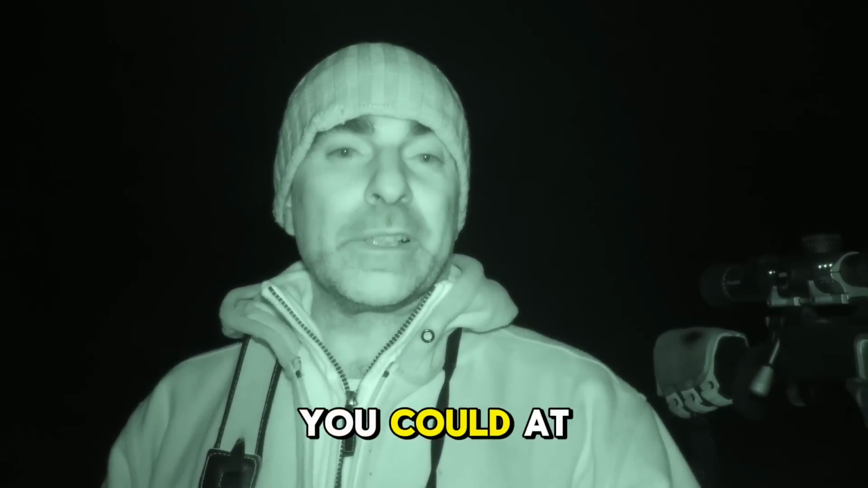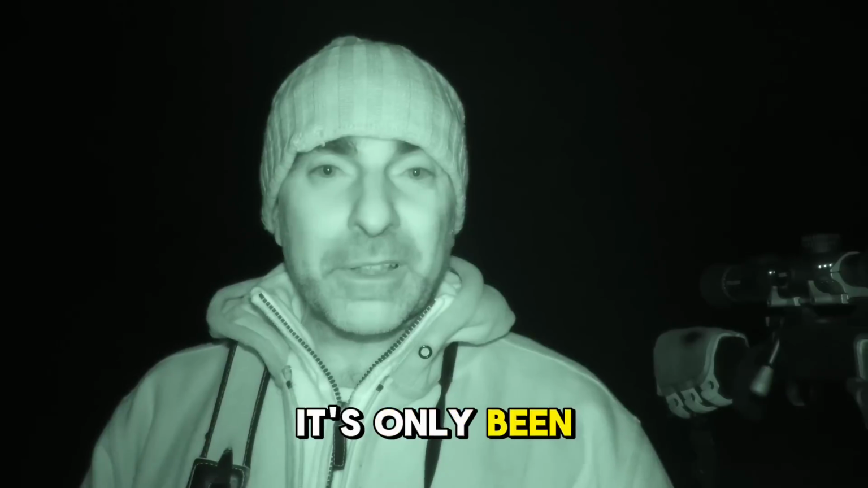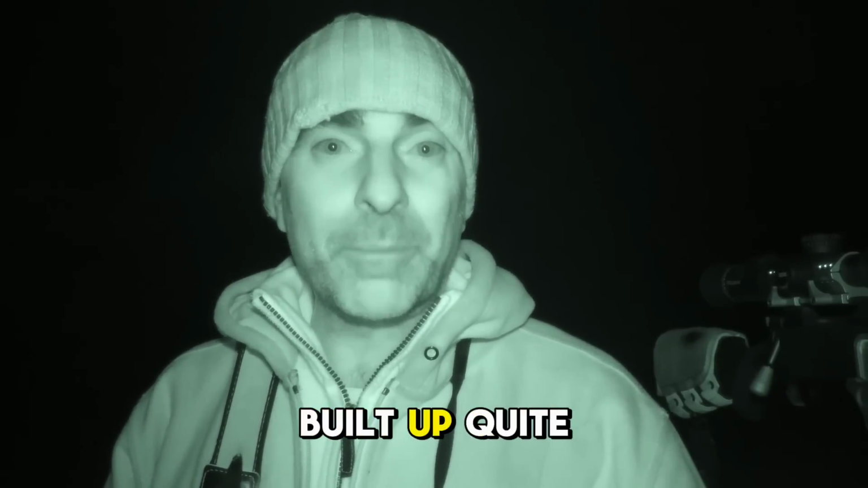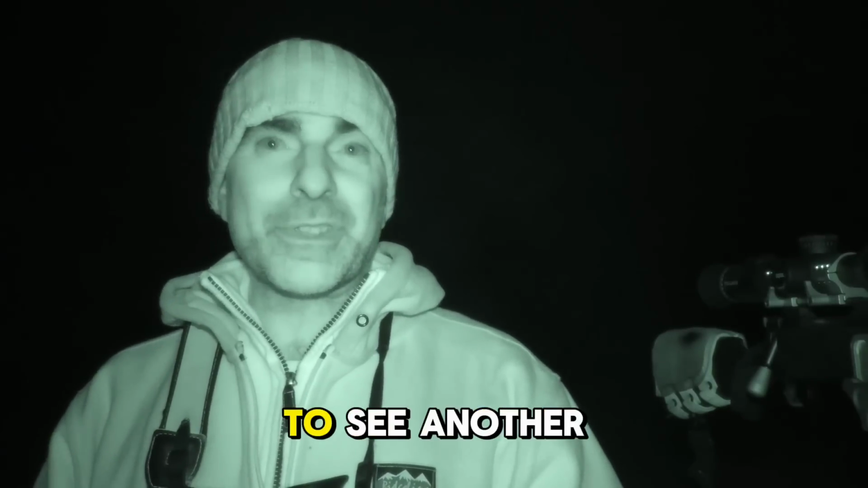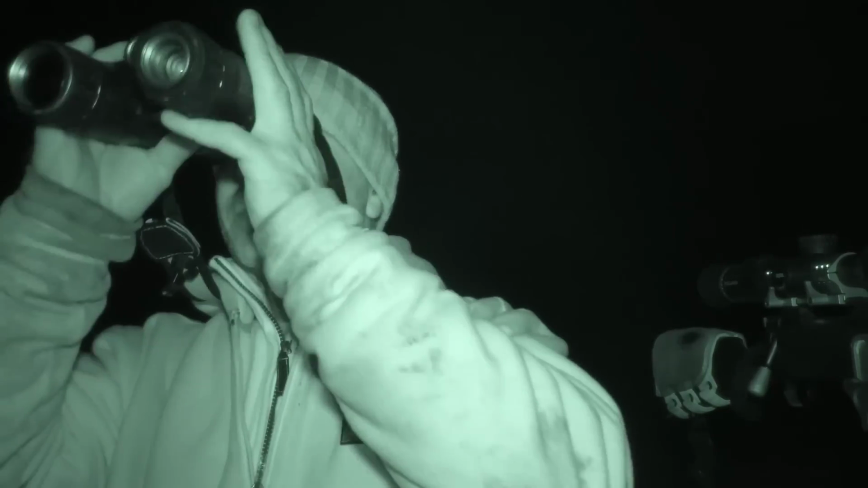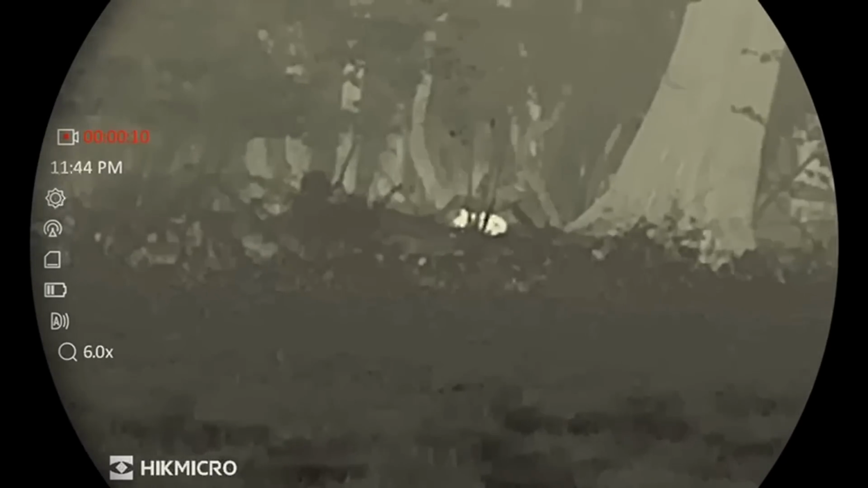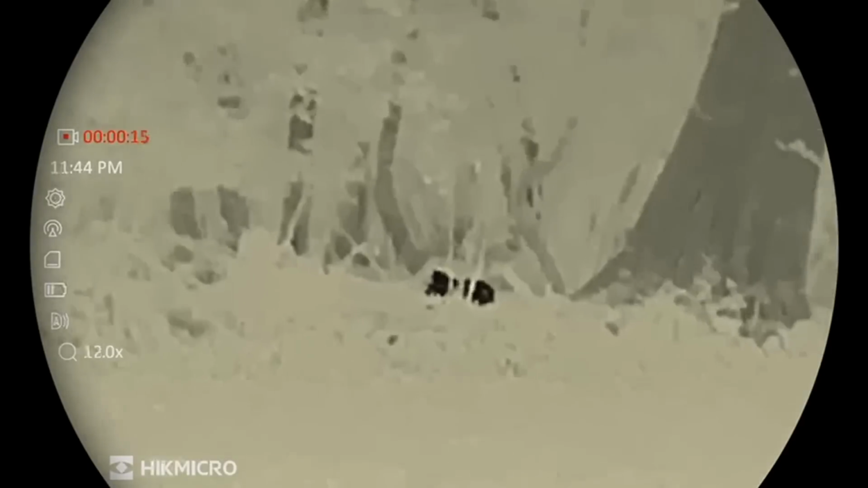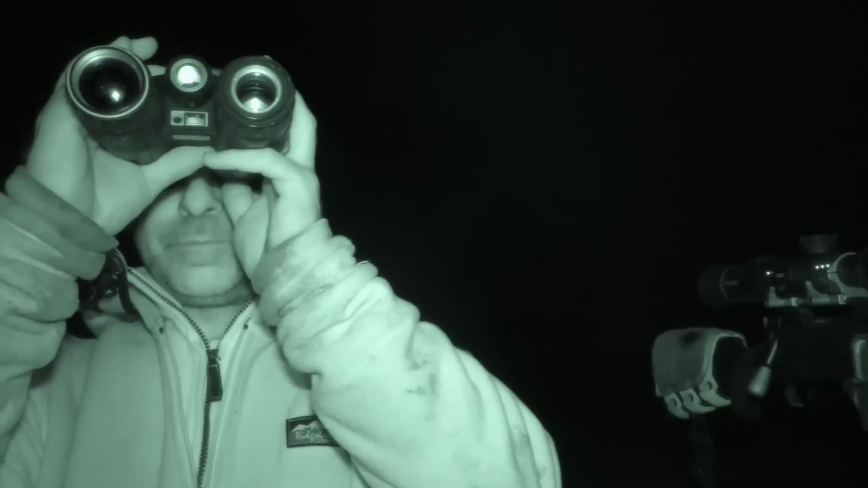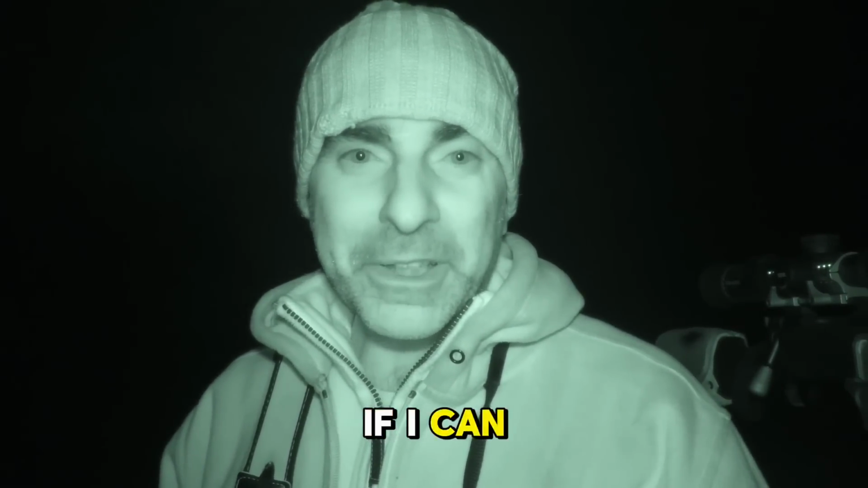It's good to see though, because it's only been the last couple of years that the numbers of muntjac have built up quite well in this area, so we're just starting to harvest a few, so it's good to see another one on here. I think I might wander down a little bit closer and see if I can get a better bit of footage of him.